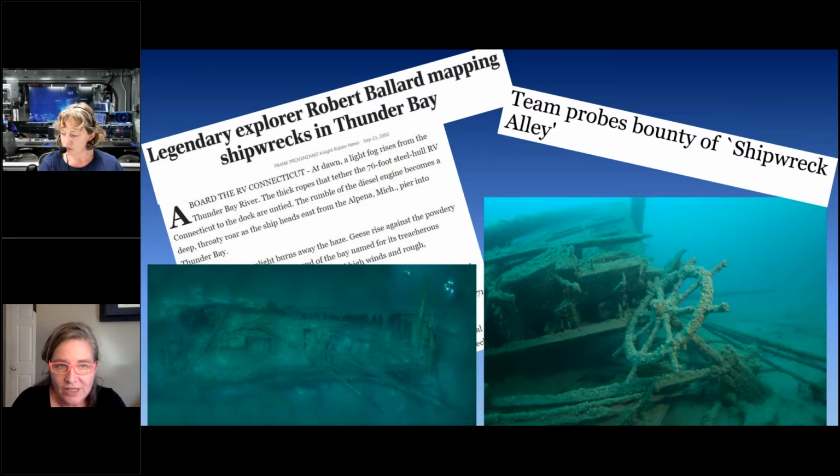So almost 20 years later, the partnership continues with Dr. Ballard's Ocean Exploration Trust, conducting mapping operations in the sanctuary in both 2019 and 2021, just this last June. These recent projects have brought some amazing expertise to Northeast Michigan, including that of my friend Erin Heffron, the project's mapping coordinator and currently the lead navigator on the Nautilus expedition that we enjoyed a sneak peek into yesterday.